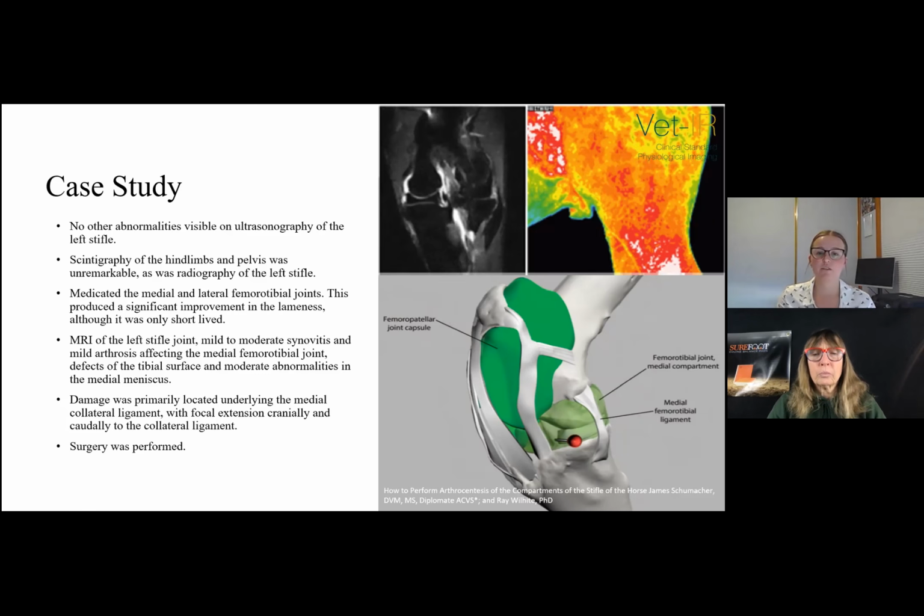So IR imaging correctly identified the abnormal stifle pathology in the initial stages of investigation. So really helping identify and pinpoint areas. Yeah. So basically what the imagery said, this is the area to start paying attention to. And then they did further diagnostics, and the further diagnostics revealed that the horse needed surgery.